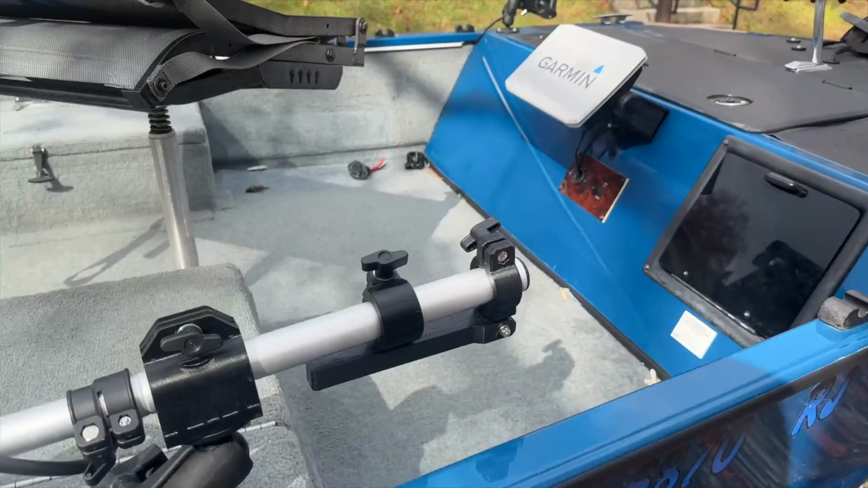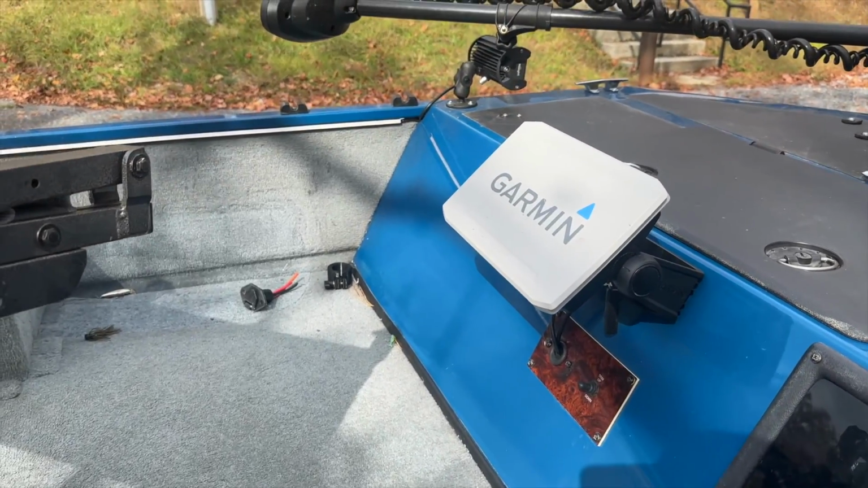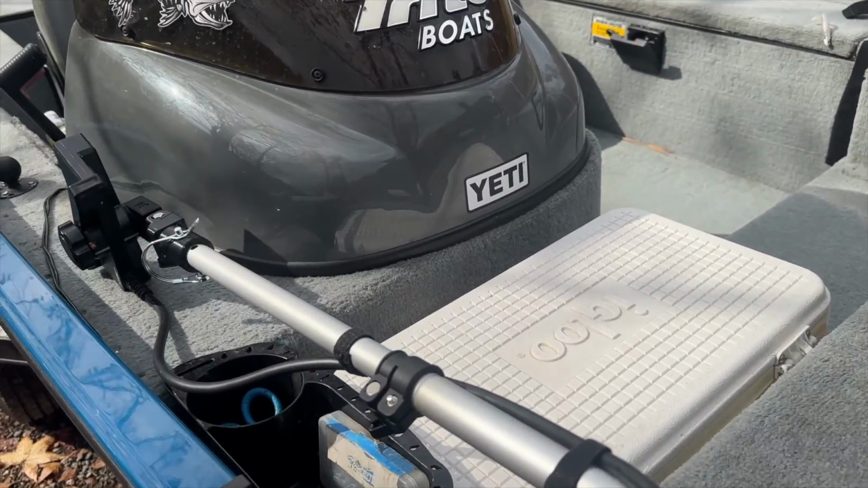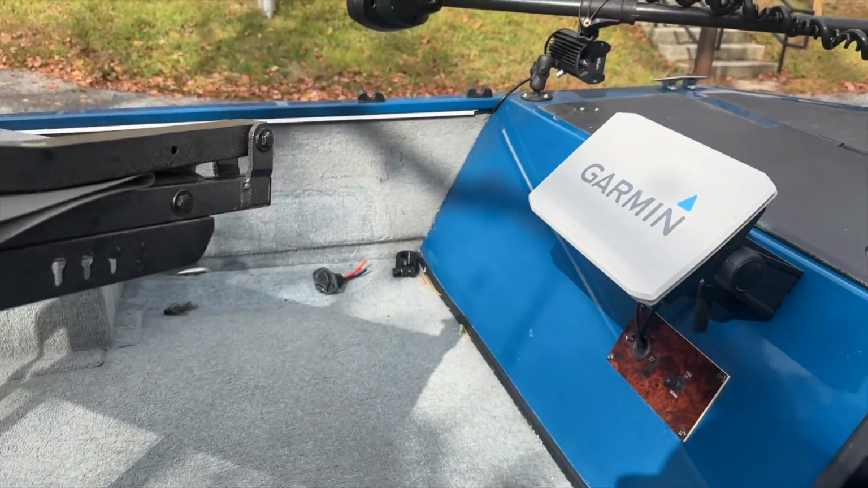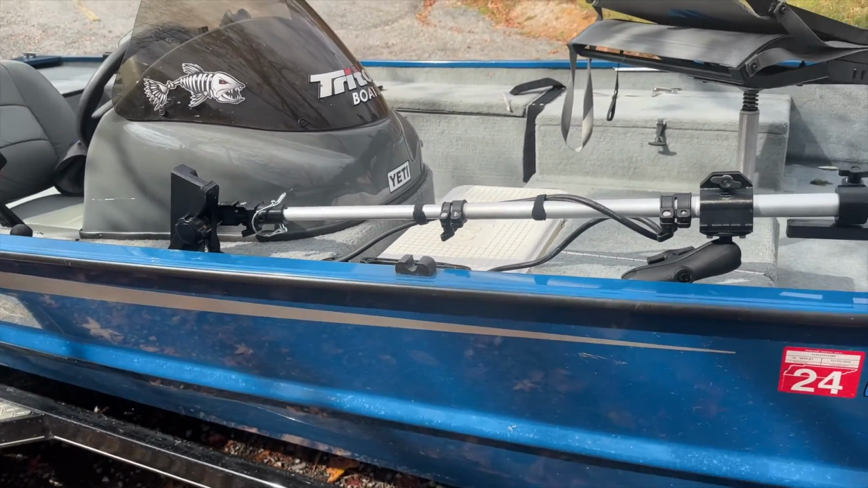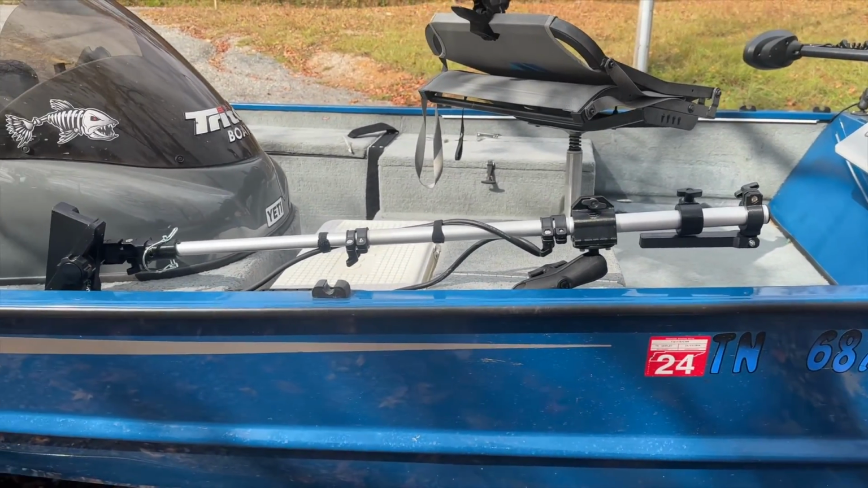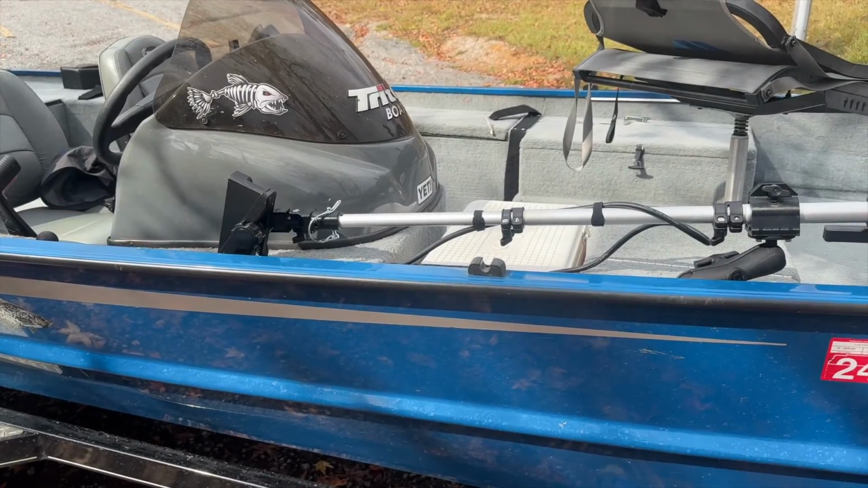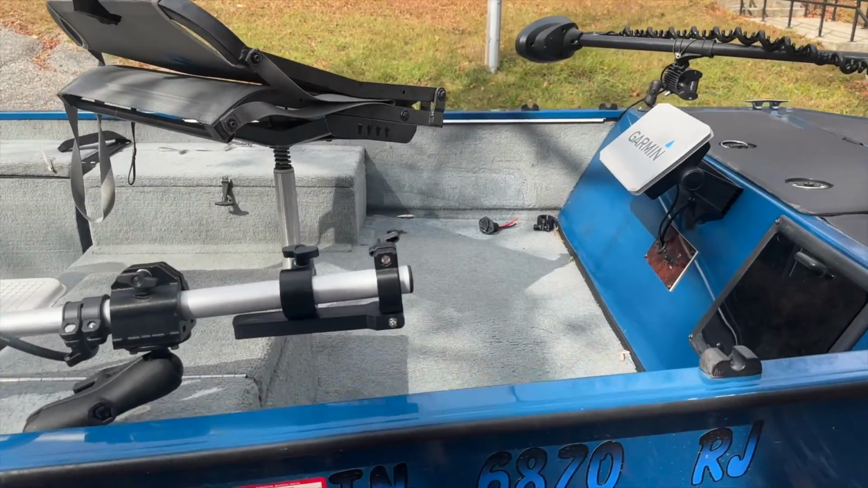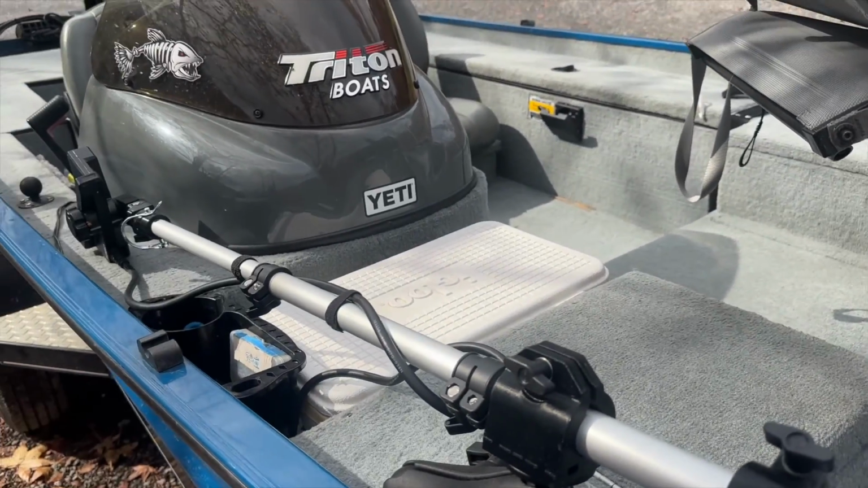What this is, guys, is LiveScope LVS 34. This is pretty much live sonar, so you see live what's going on under the water. It makes for interesting fishing, guys. You're able to catch fish that you normally wouldn't be able to catch. And you can see fish no matter what, no matter if they're biting or not. So it's crazy.